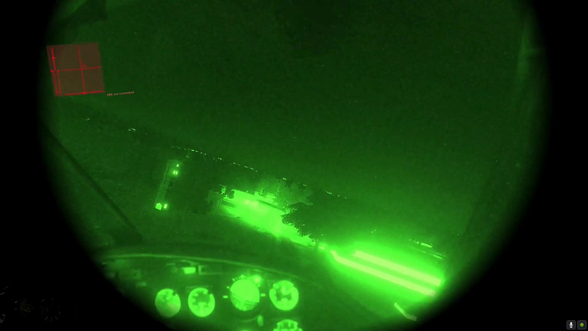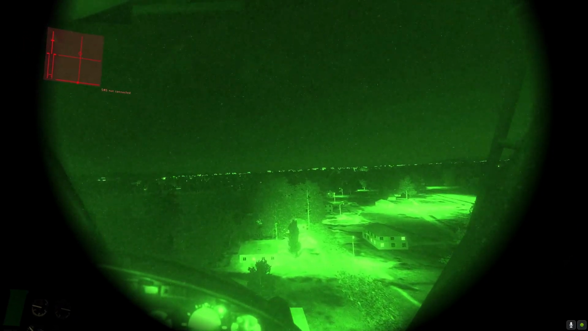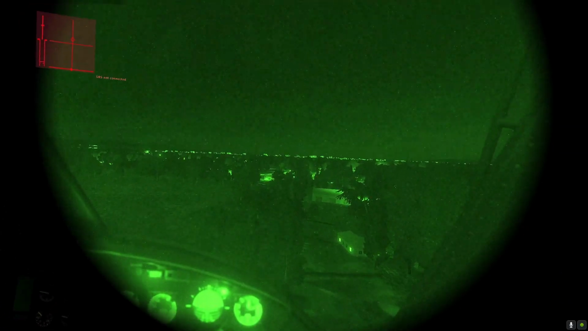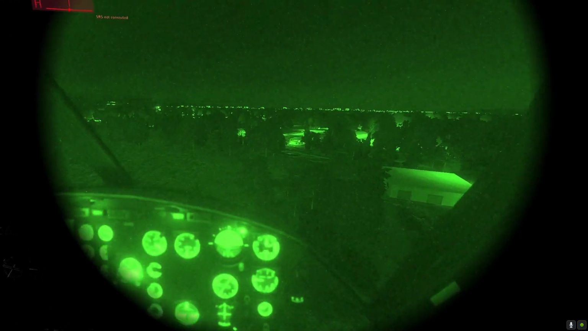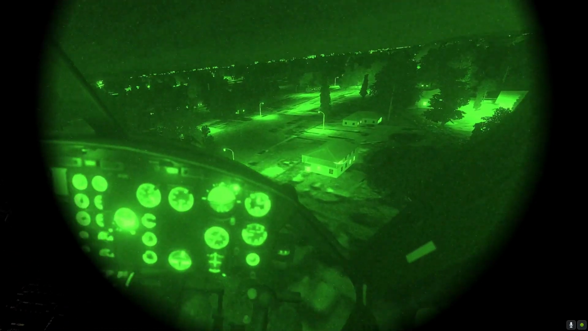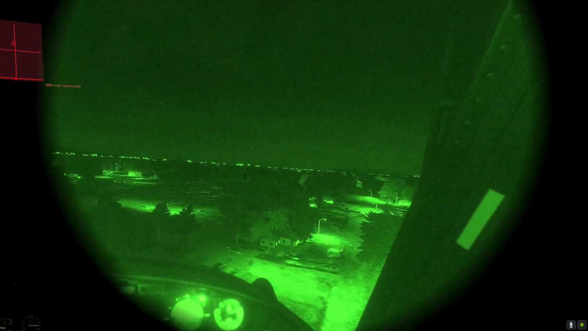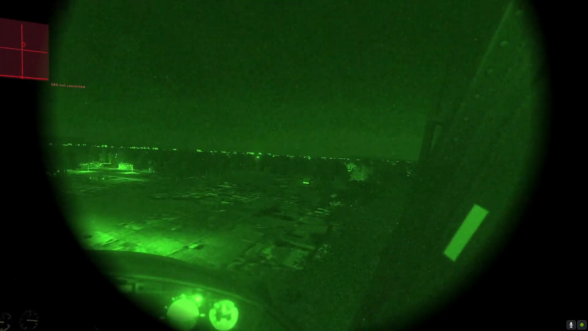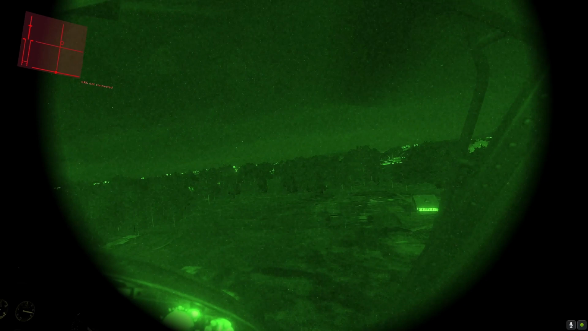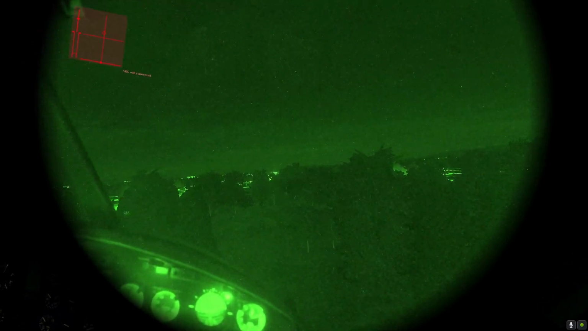Oh! That tree branch came up awfully close, but of course it's a tree branch, so in reality this helicopter would just blow right through that. But just for the sake of simulator purposes, I'm going to be sure I'm careful for these trees here.